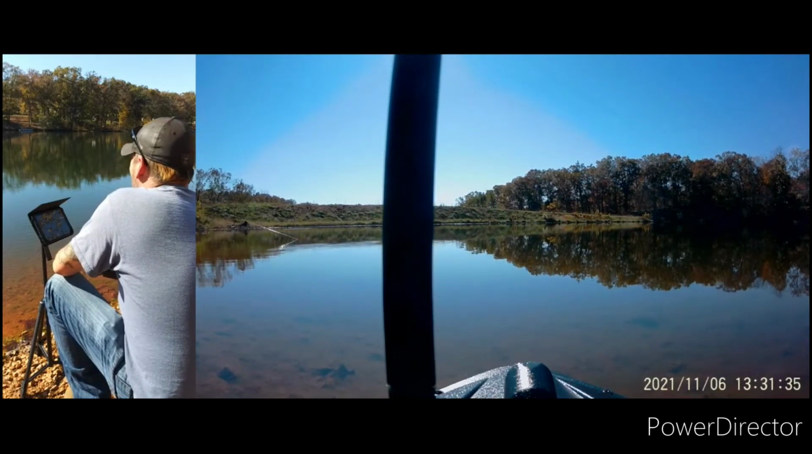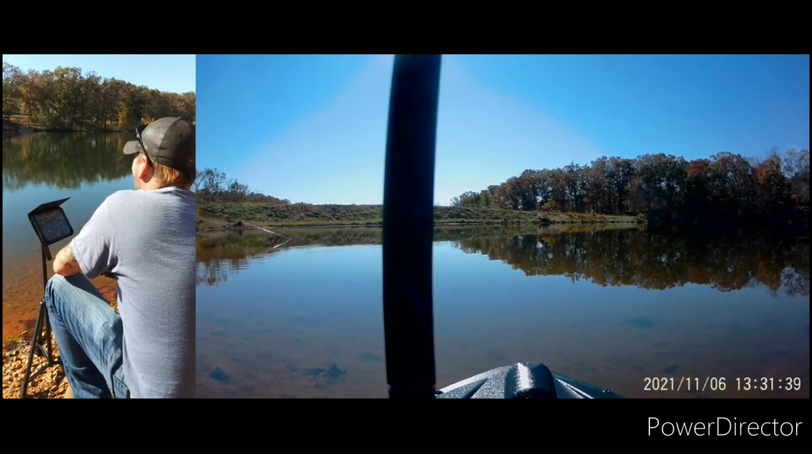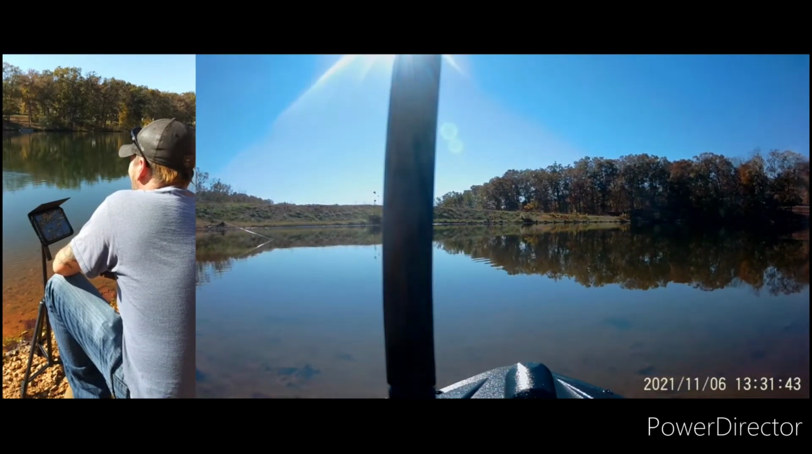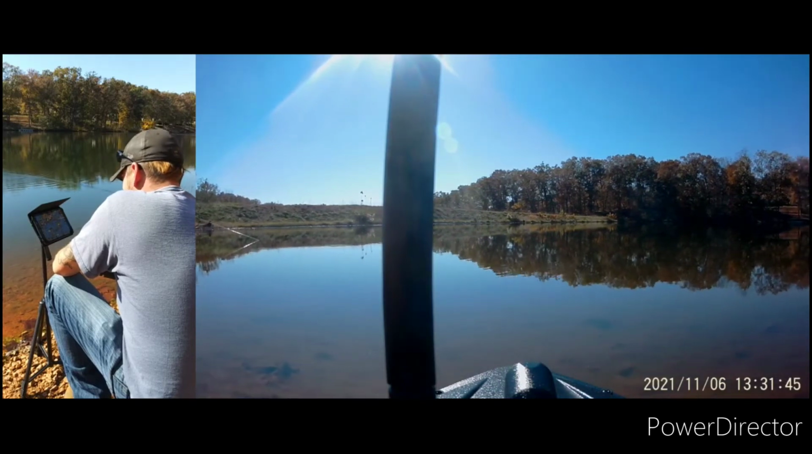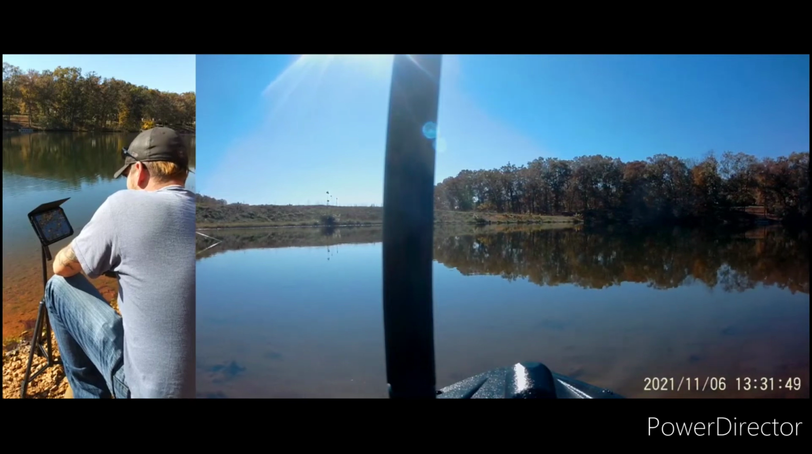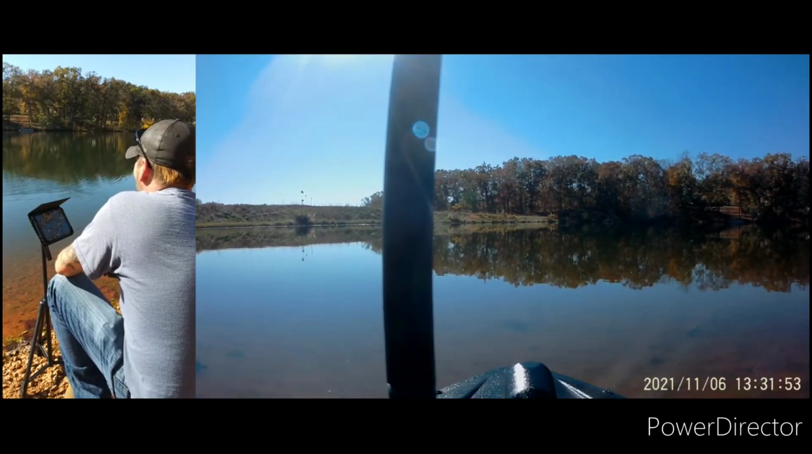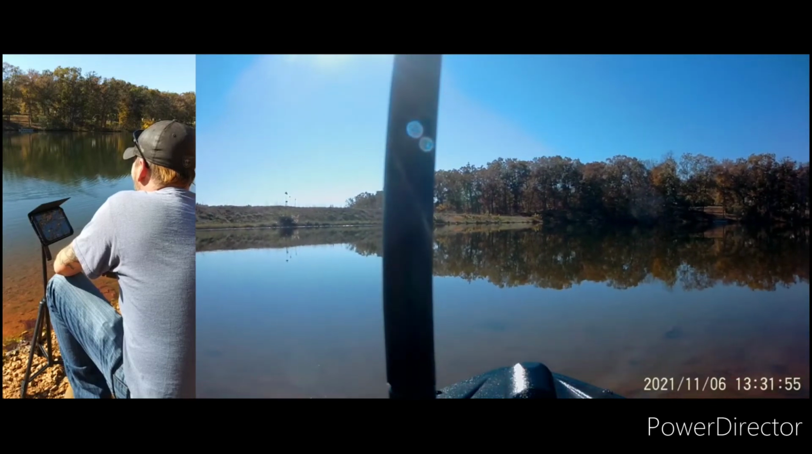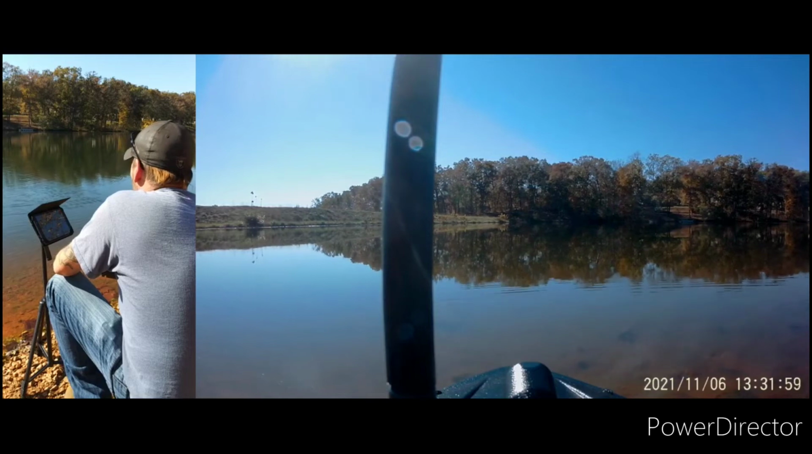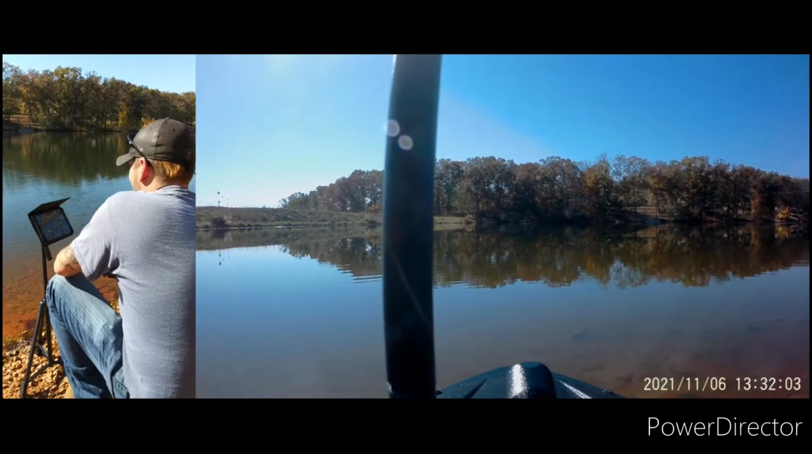About 12 foot deep right there. Might be a little too fast for it, to be honest with you. Still about 12 feet right there.